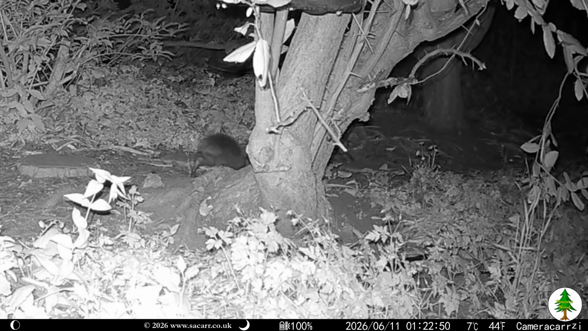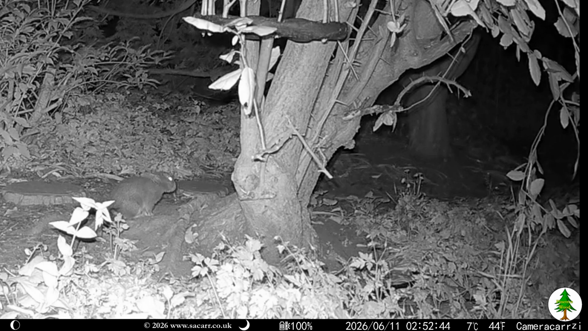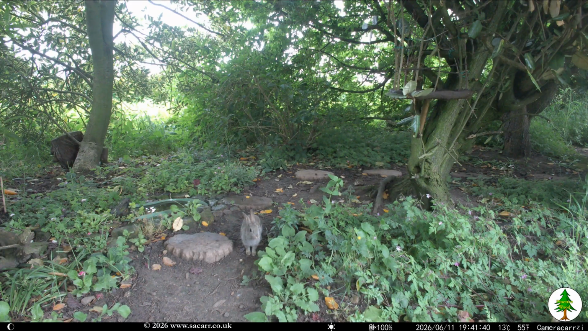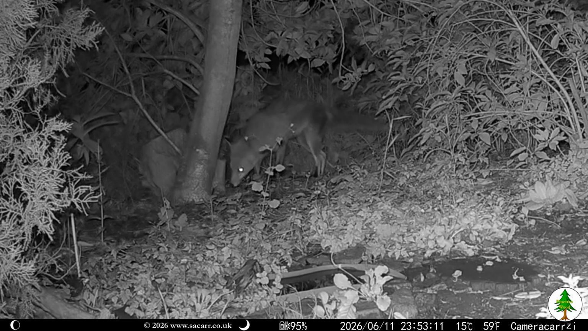In the early hours of the 11th, Cherry, the other hog, was caught heading up the wood. The young rabbit was back again just before 3 a.m, another late visit. The rabbit was back in the wood again on the evening of the 11th. Shady, the new young fox, made a brief appearance at the end of the 11th.